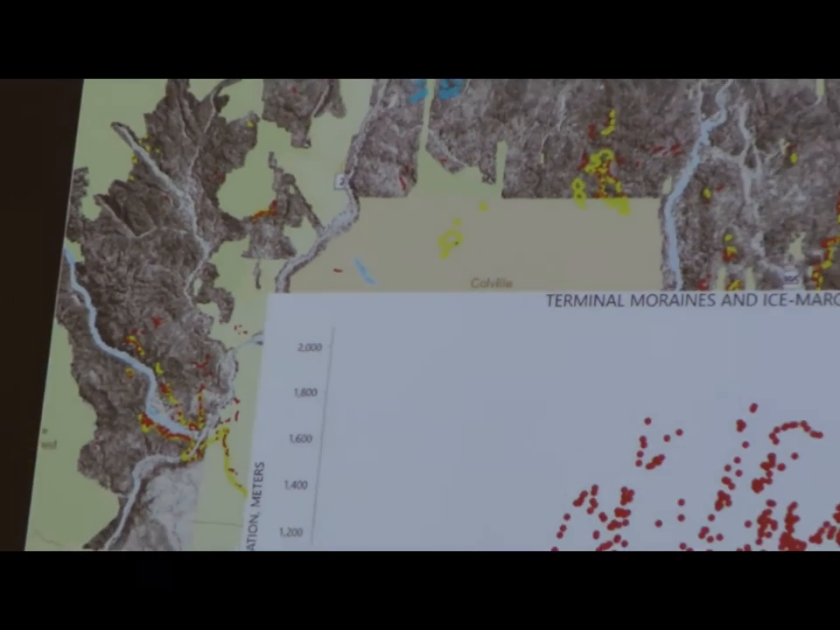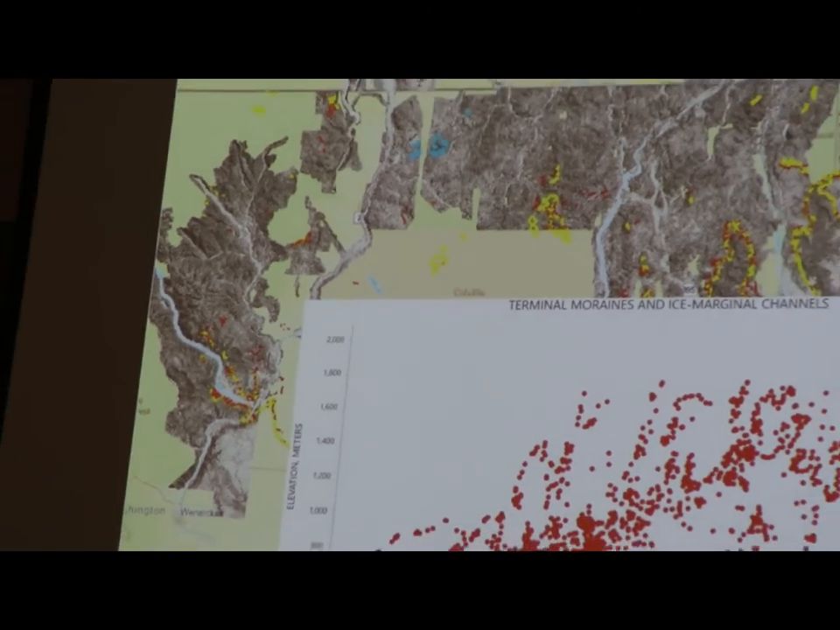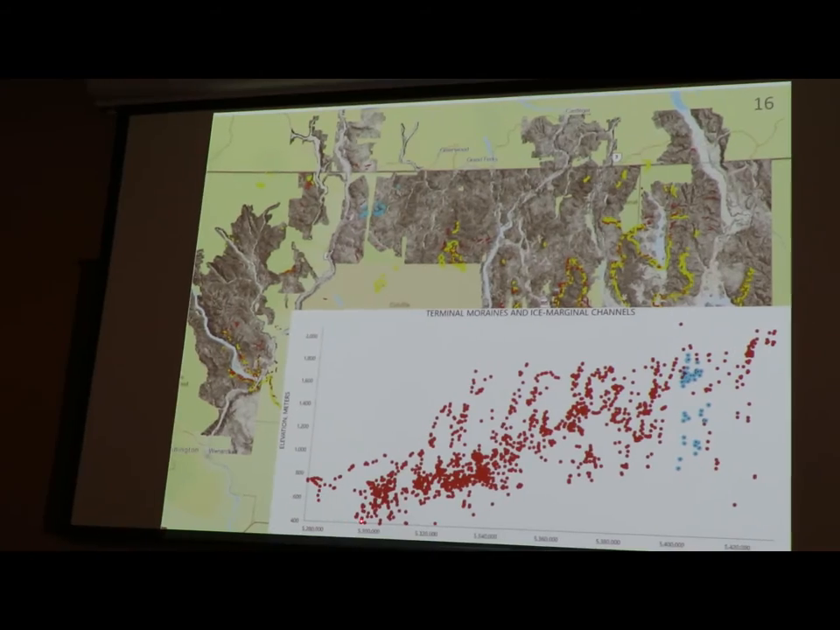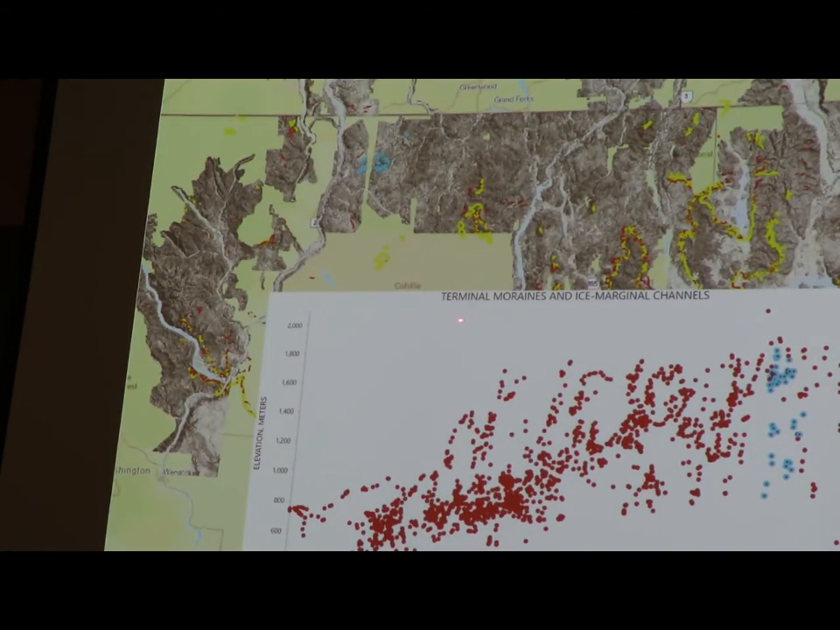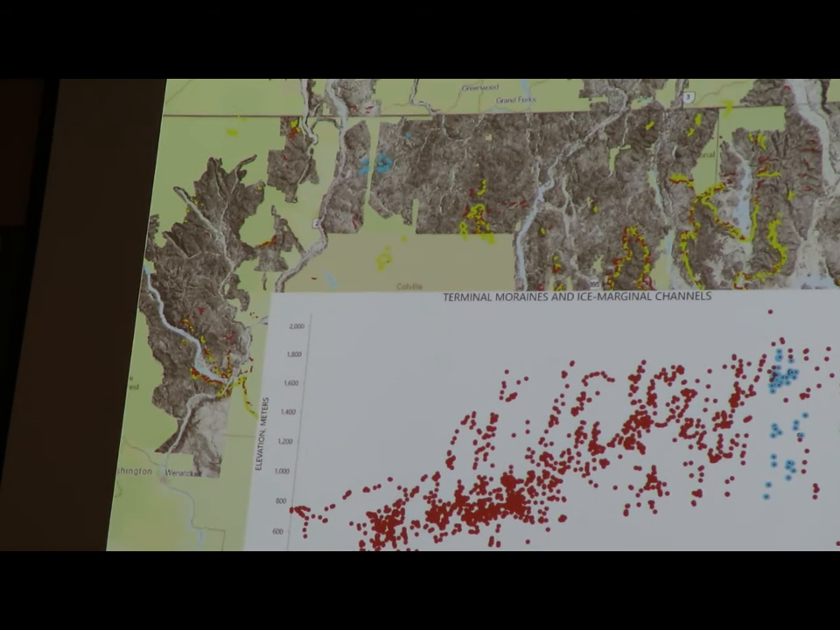This is the south, the bottom of the picture, and this is the north, the top. Elevation in meters goes from lower than Wenatchee up to 7,000 feet. And these recessional terminal moraines are at many elevations spread across the landscape. We can look at just a little clump of them up in here, and they span 1,500 meters of elevation.